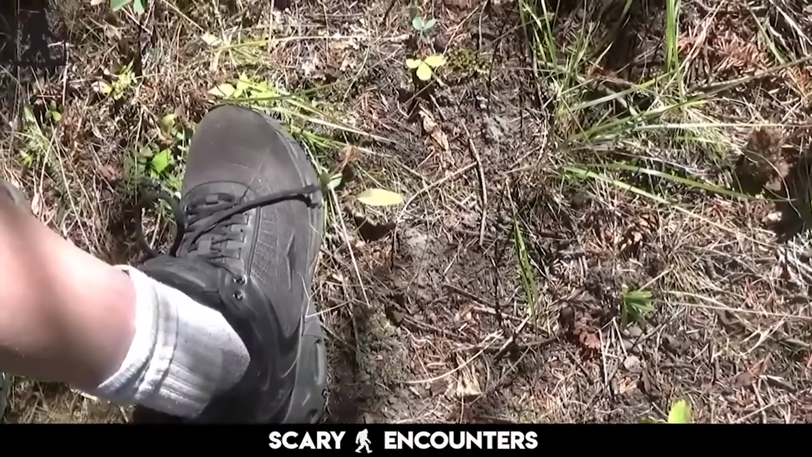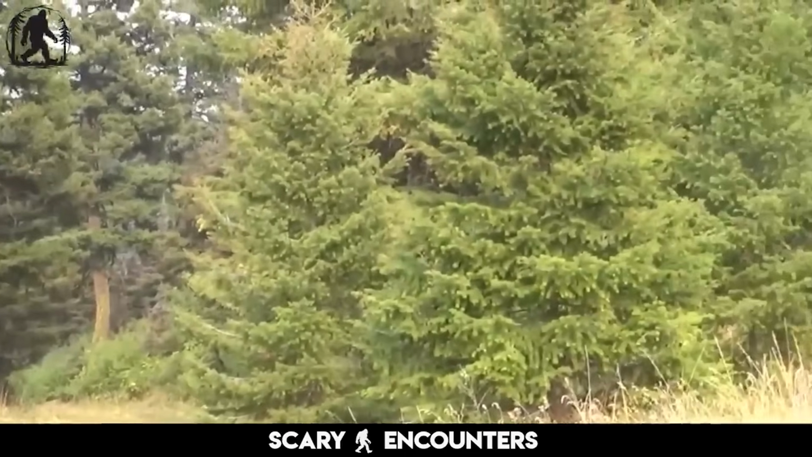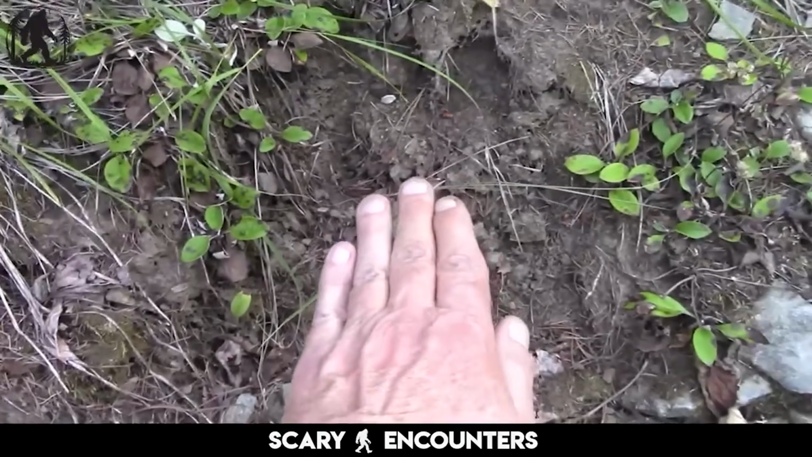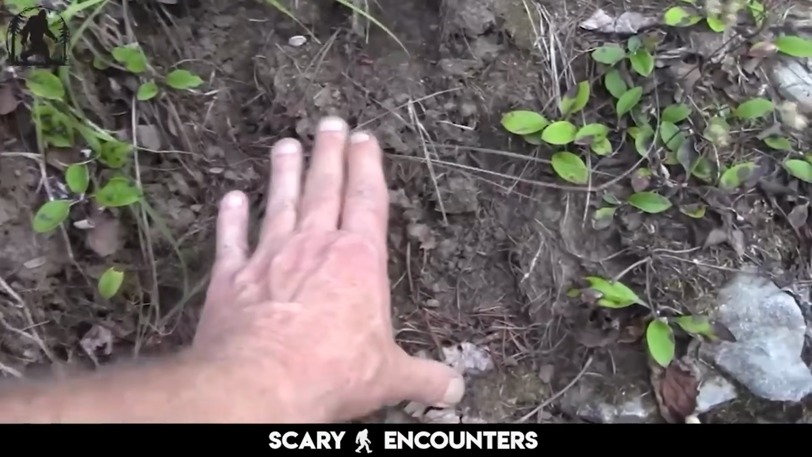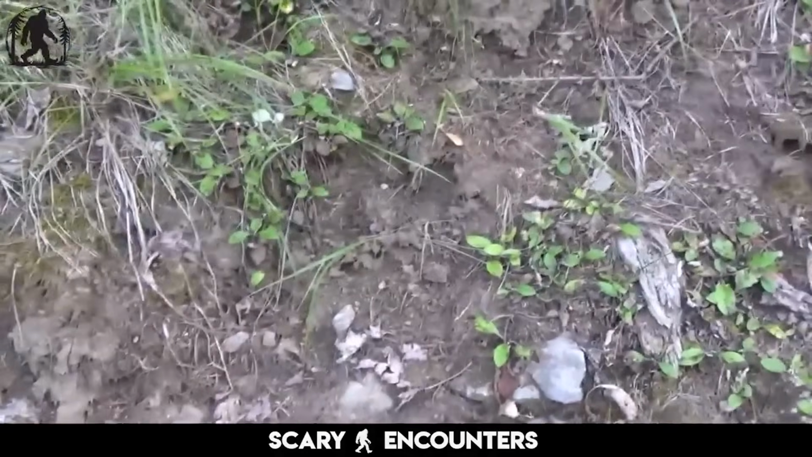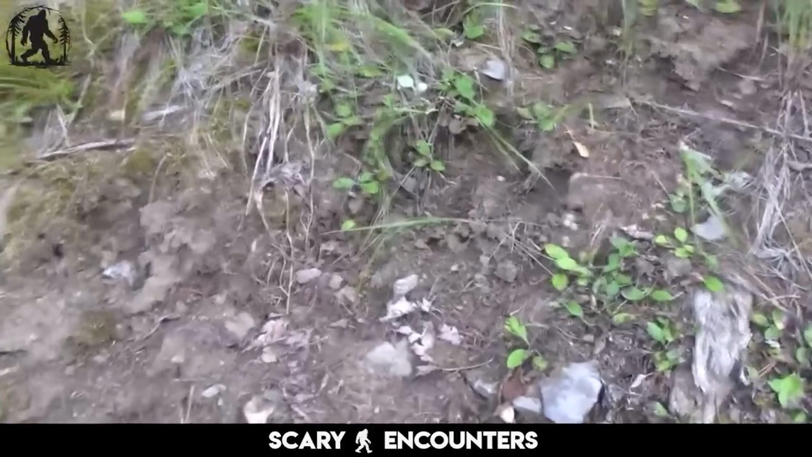With each step they take, more prints come into view, following a clear but eerie trail leading into the dense woods. The deeper they go, the more evident it becomes that something large was moving through the area recently. The real question is, was it just passing through, or is it still here, hiding in the shadows?